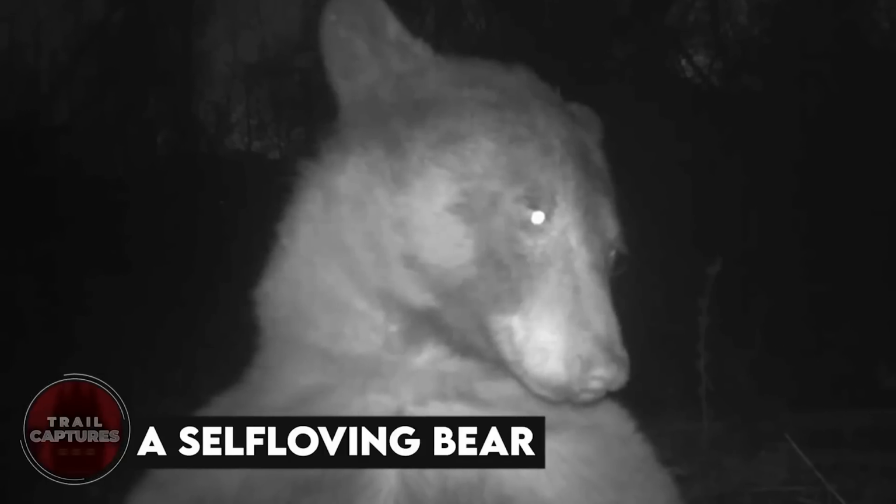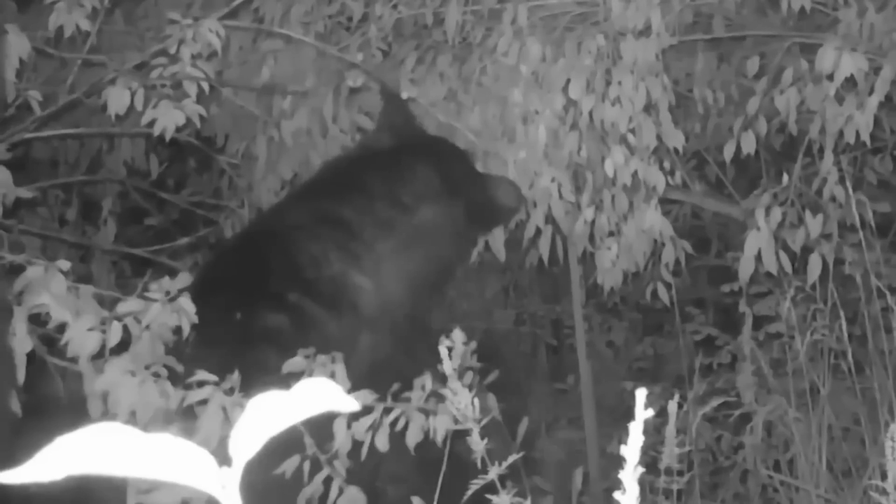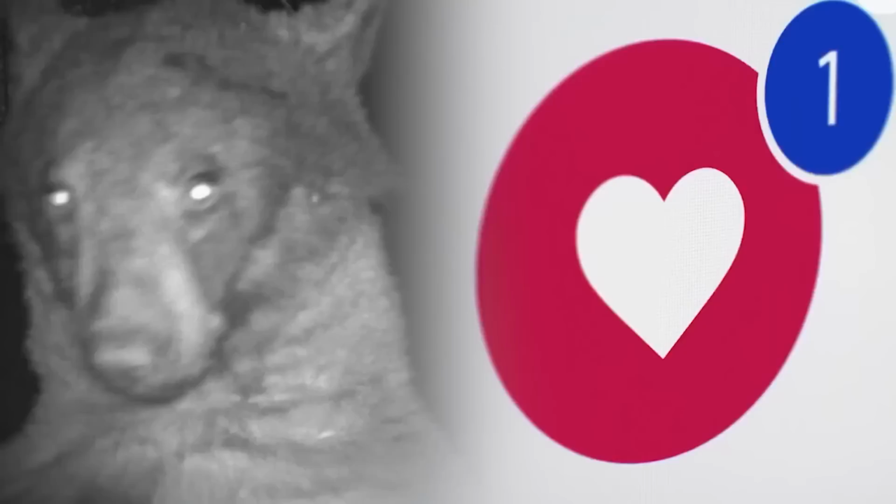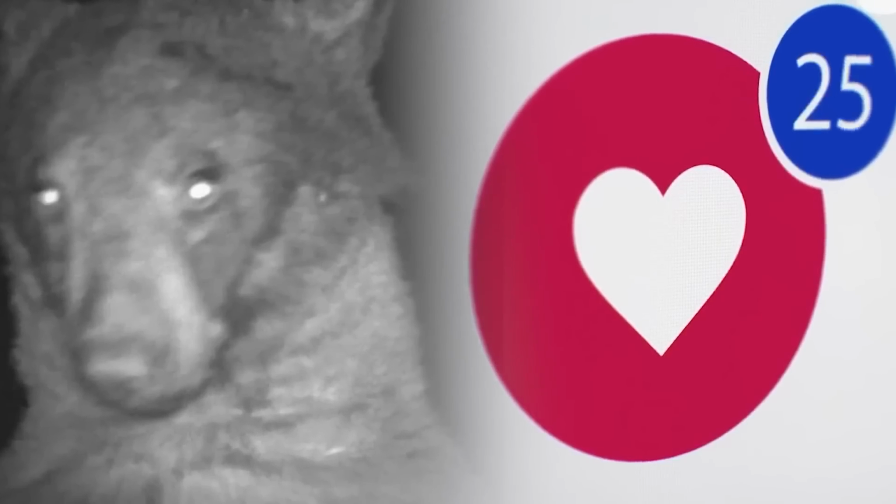A self-loving bear. Believe it or not, this bear from Boulder, Colorado has become the new selfie champ. The story goes that this curious creature found a camera with a motion sensor and decided to go wild with it. The outcome? More than 400 snapshots of the bear posing in all kinds of ways, giving his best sultry gaze and even making some goofy faces. This bear wasn't going to quit until it got every picture just right for social media.